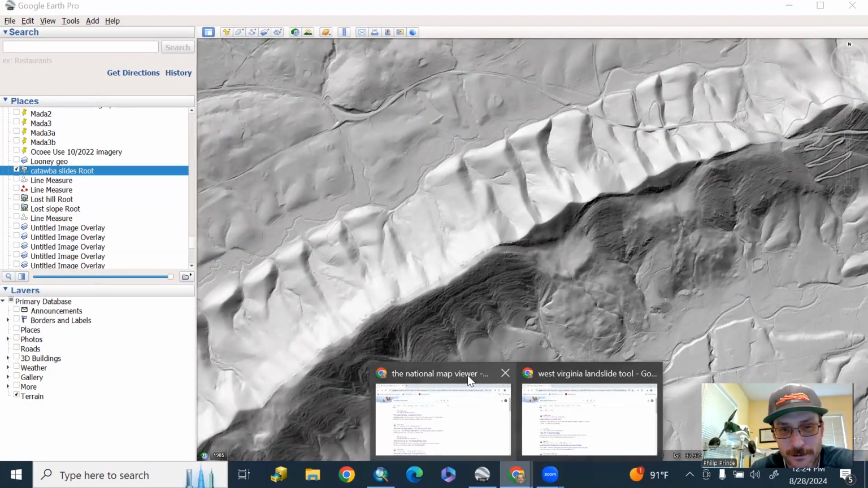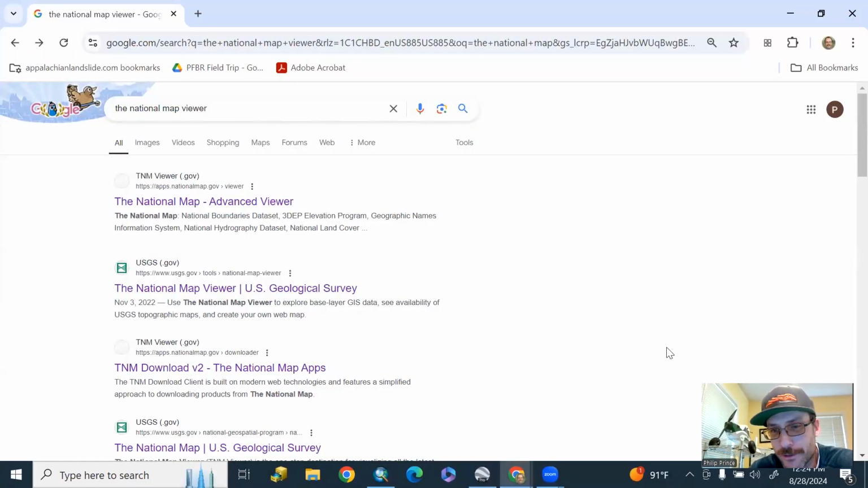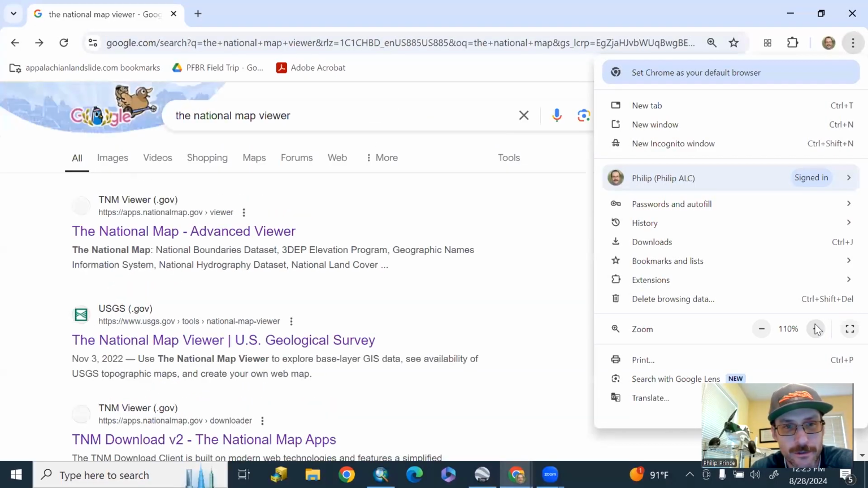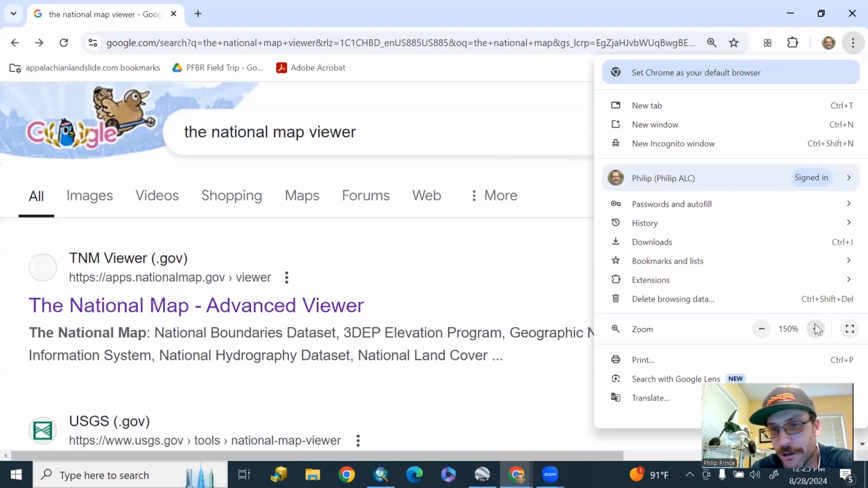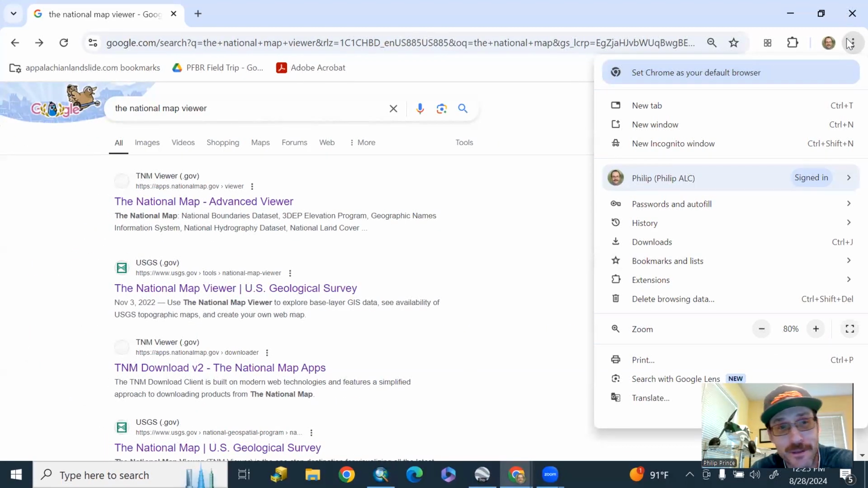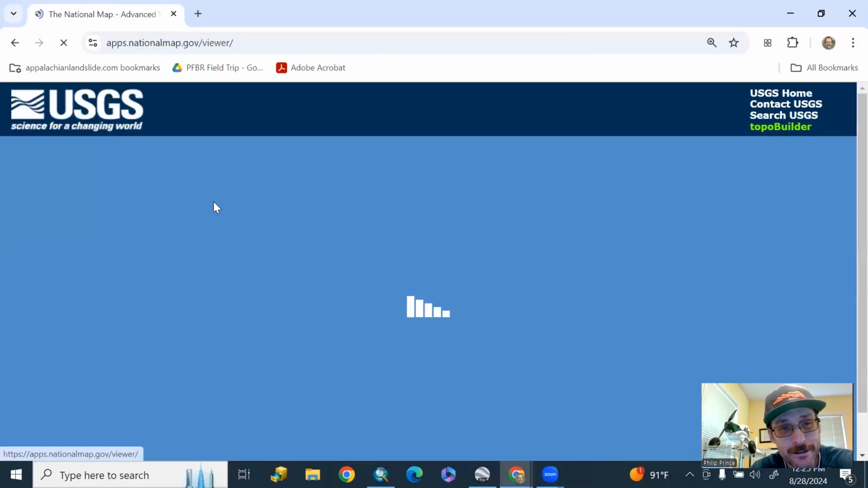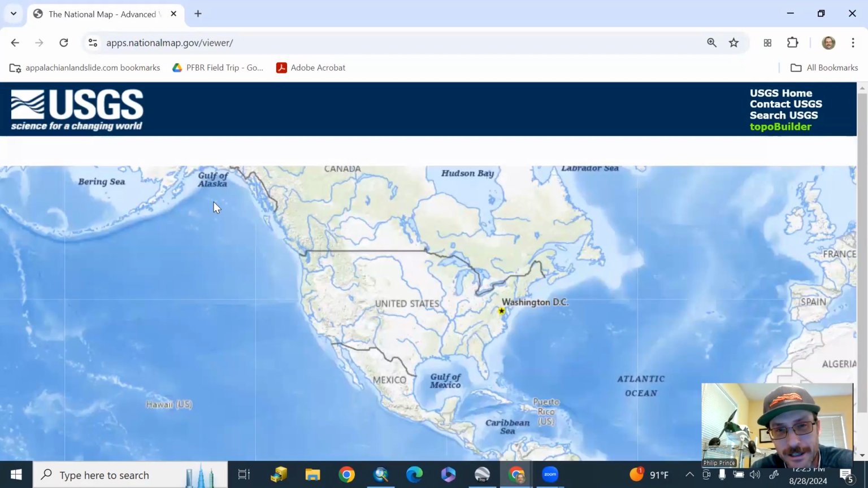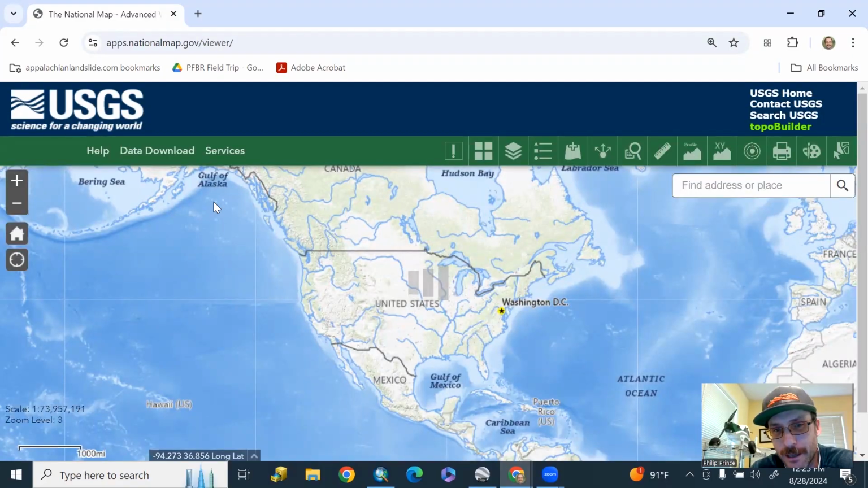Well, take yourself to whatever search engine that you like. I put it in Google here, and I typed in the National Map Viewer. I'll zoom in, see those words there. National Map Viewer. That's what you're going to need there. Probably don't even need the "the" on it, I would imagine. Get a bunch of hits here. That's the one you want. It's a .gov site. Going to get that screen, and then you're going to see North America pop up here.